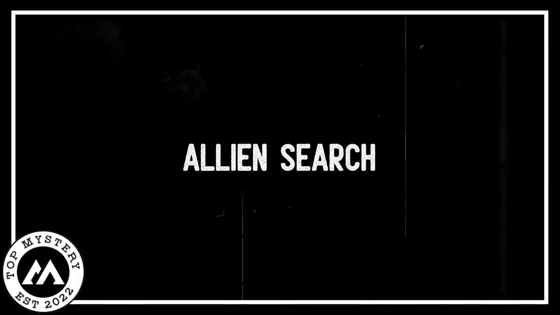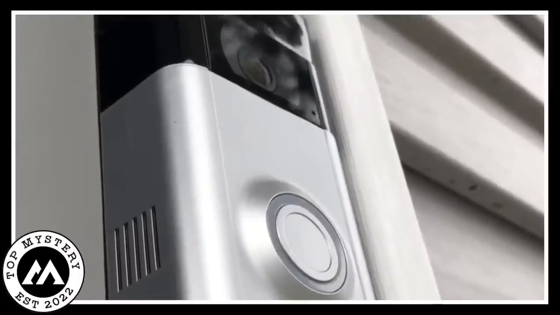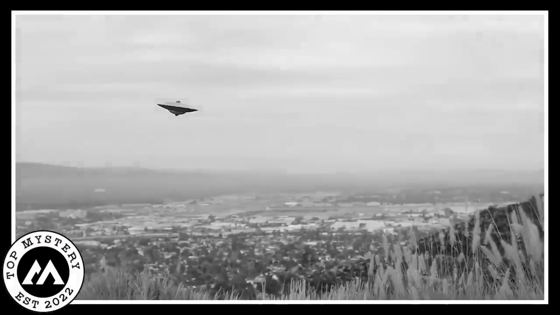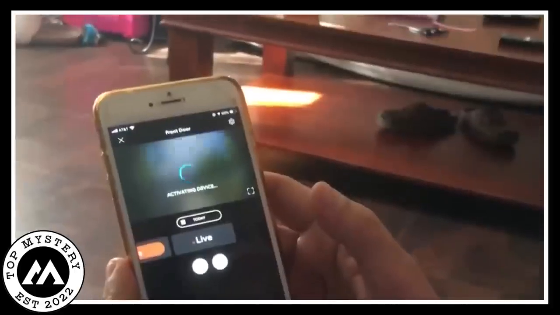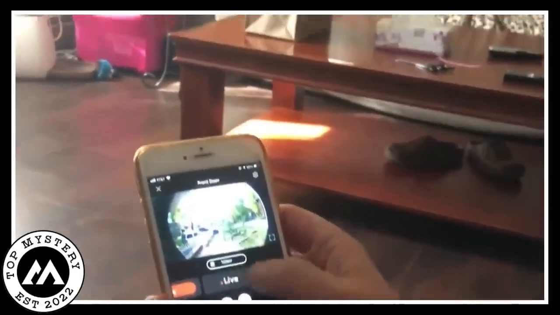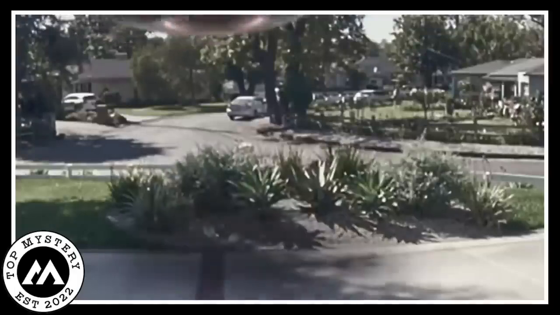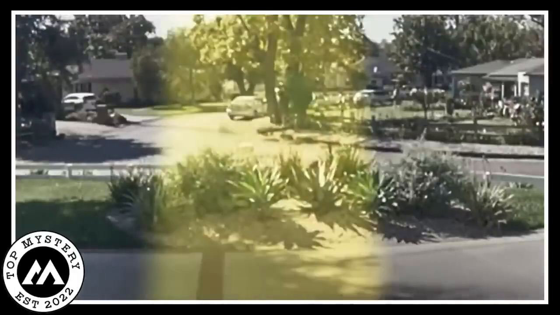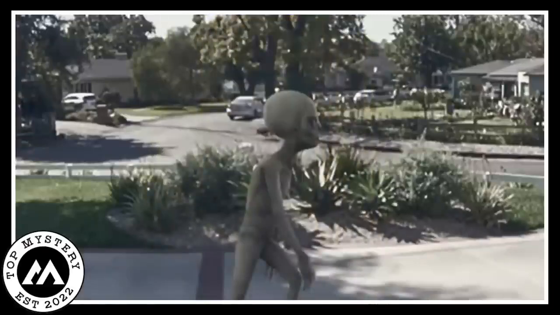Alien search. A Ring camera on everyone's doorstep, ready to catch any extraterrestrial action. Even though there's no solid proof of UFOs or UAPs, or unidentified aerial phenomena, folks are still donning their alien investigator hats. It's like a cosmic game of hide and seek. People are so into the whole aliens thing that they're throwing around a cool $1 million for anyone who can catch those intergalactic visitors on camera.